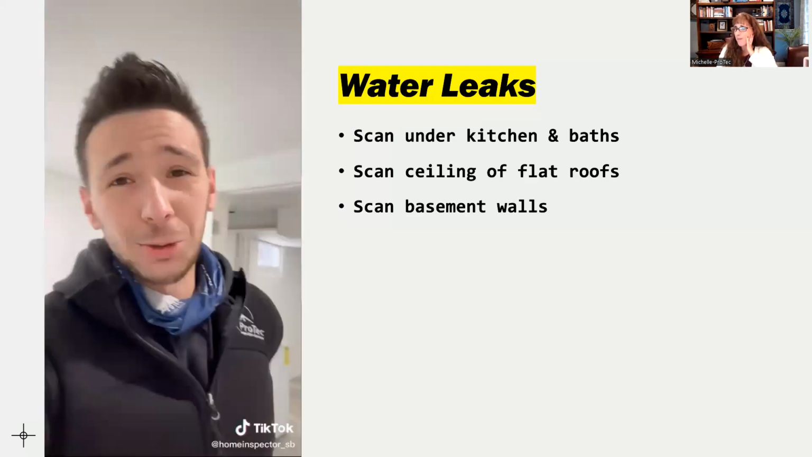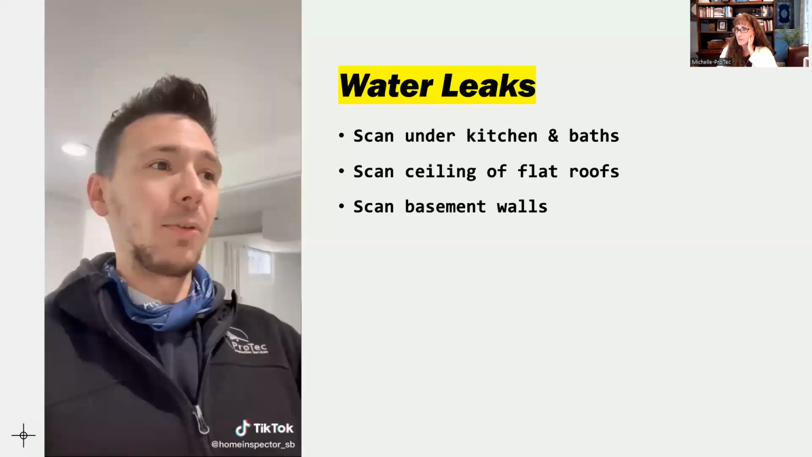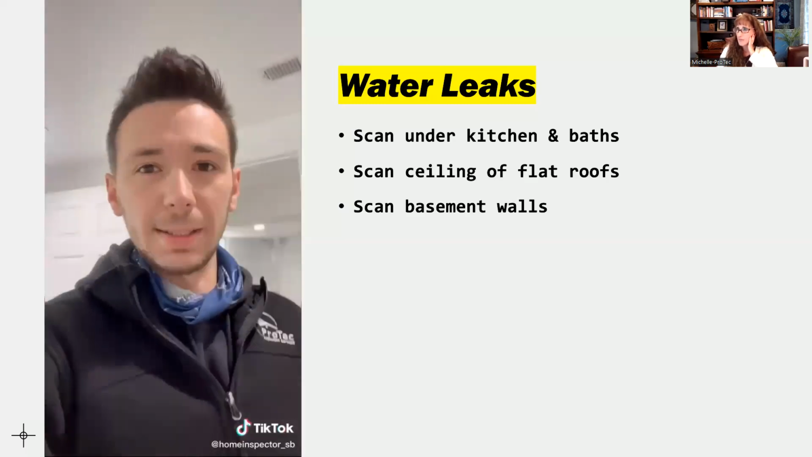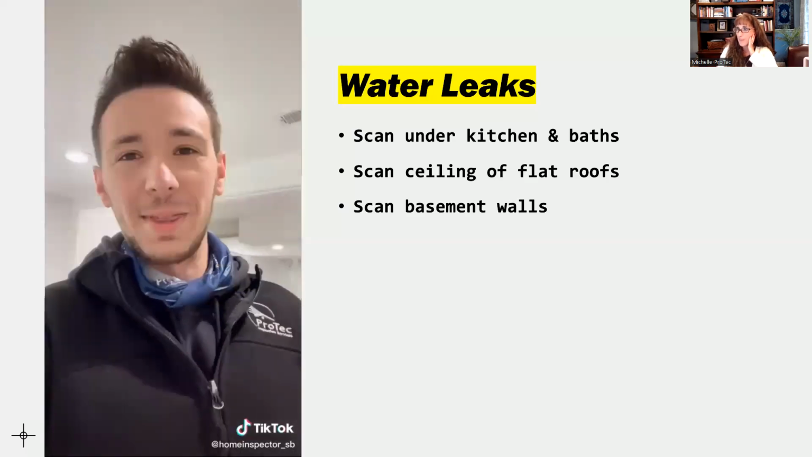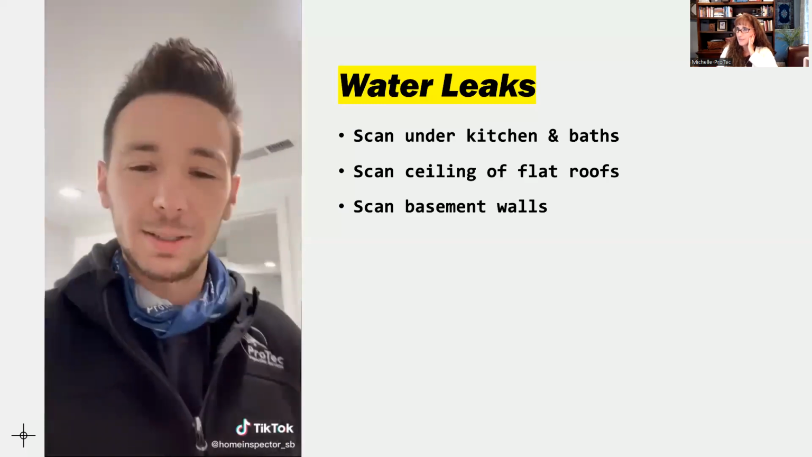So that's really a critical test on any shower that has a tile floor in it. They have to have a little rubber pan that goes underneath. So if water does get past the tile, it can still end up in the drain rather than just leaking out all over the place. Very common thing I find on recently flipped houses. So always test that shower pan.